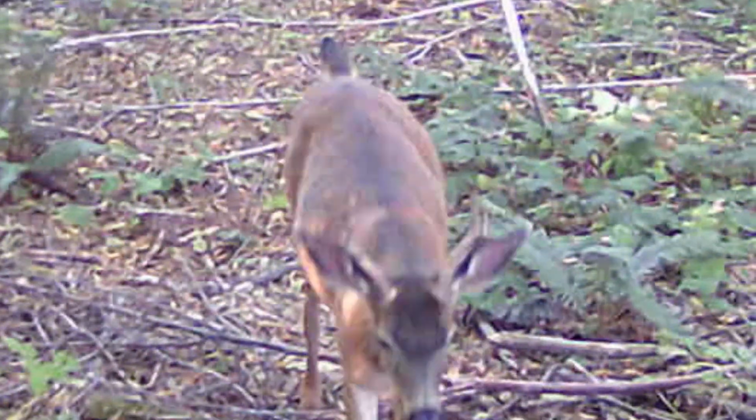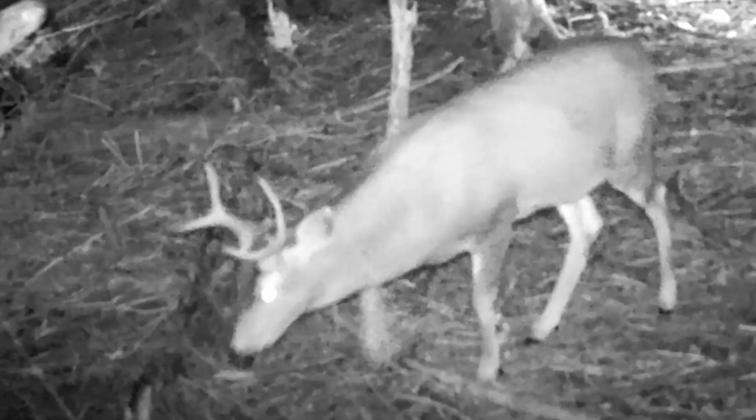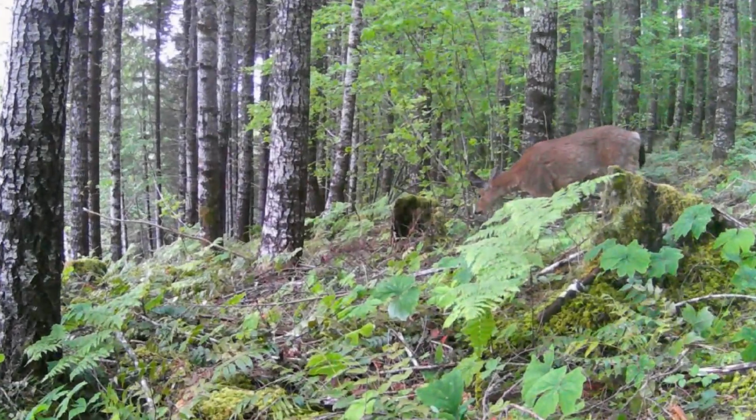Okay, Chris, there's a lot of discussion and ideas and thoughts about how big an area these blacktail live in. The does seem to travel a little bit more than the bucks, but we're all guessing. What do you think? Is it seasonal? What is it?